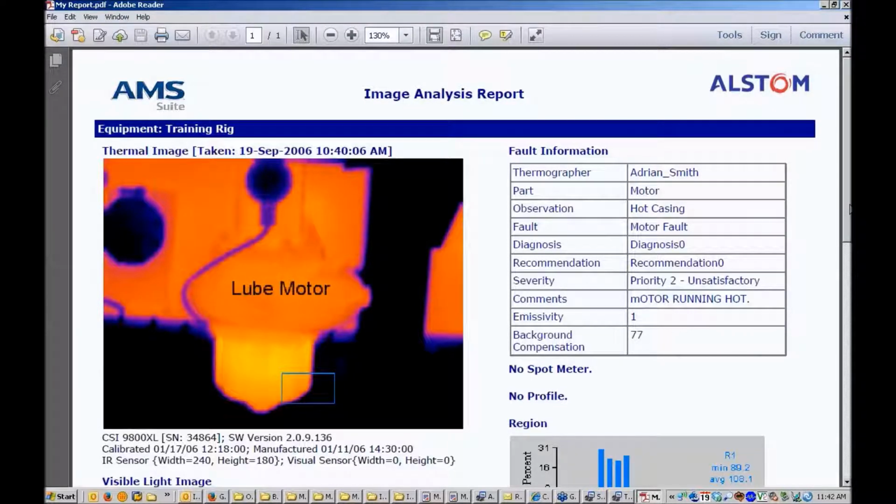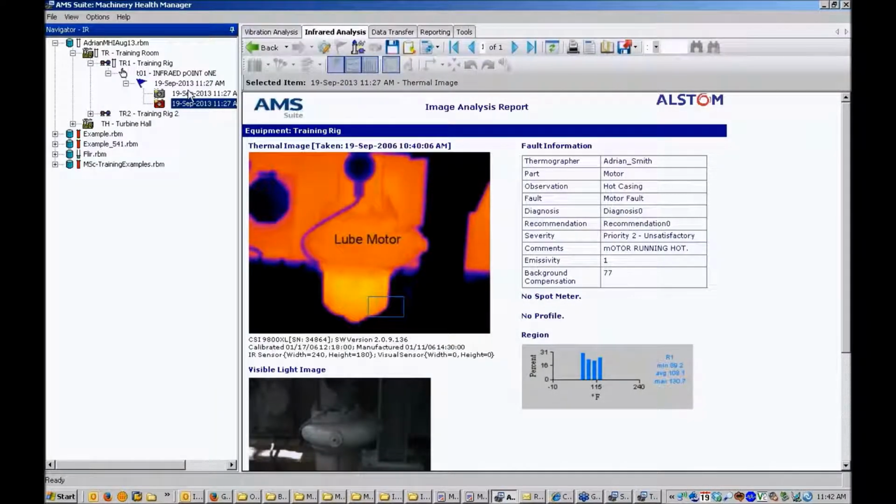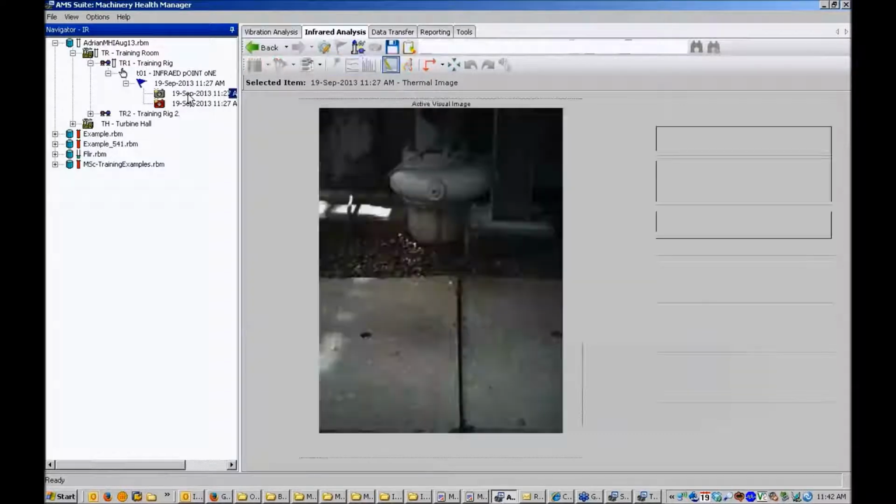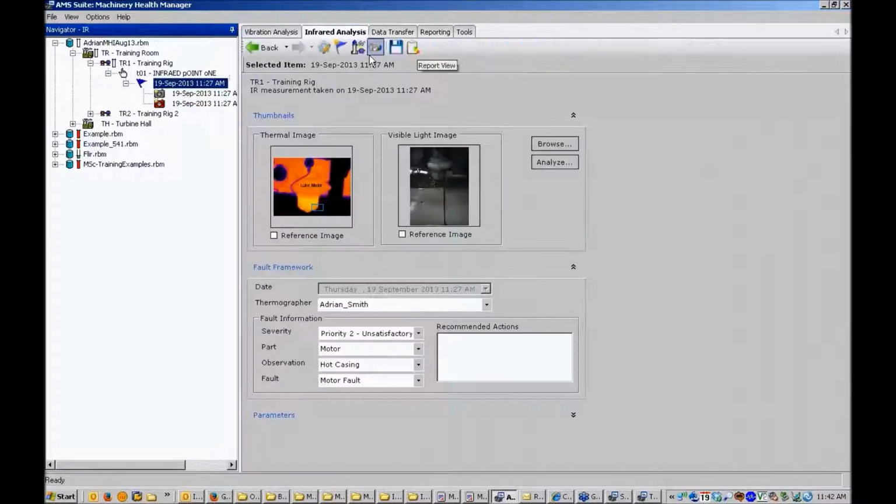And you've put your own company logo into the software as well, I assume? Yes, right. I've already specified up in the top right-hand corner of that report your own company logo. I'll show you where to configure that a bit later on if we've got time. But I'll close that report down now. So that's just one type of report. If I click on the visible image, there's also something known as a visible light image report. If I click at the infrared event level, there are some other report types available.